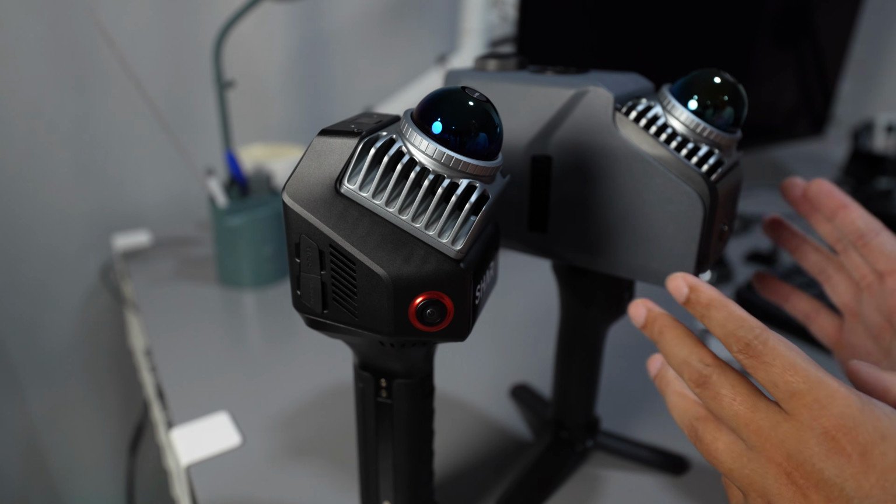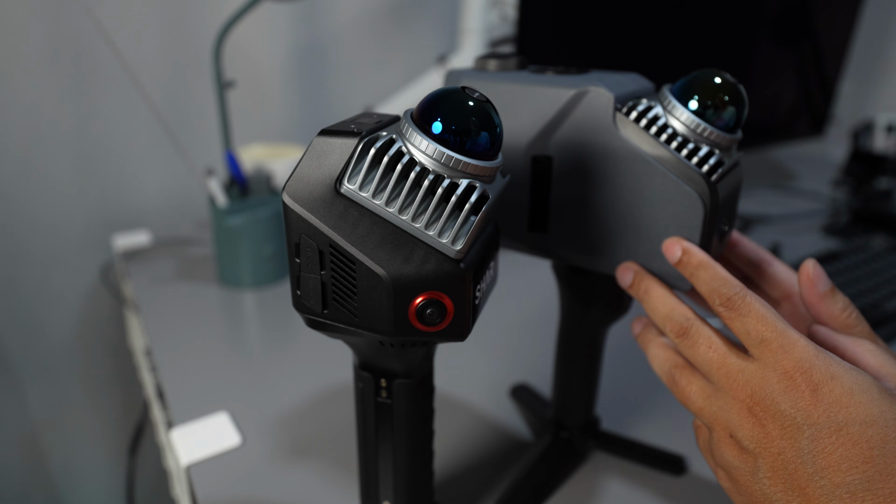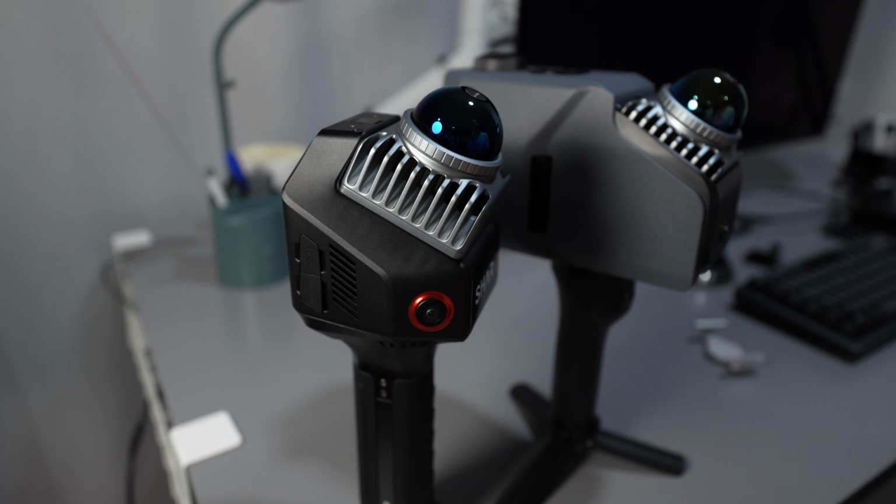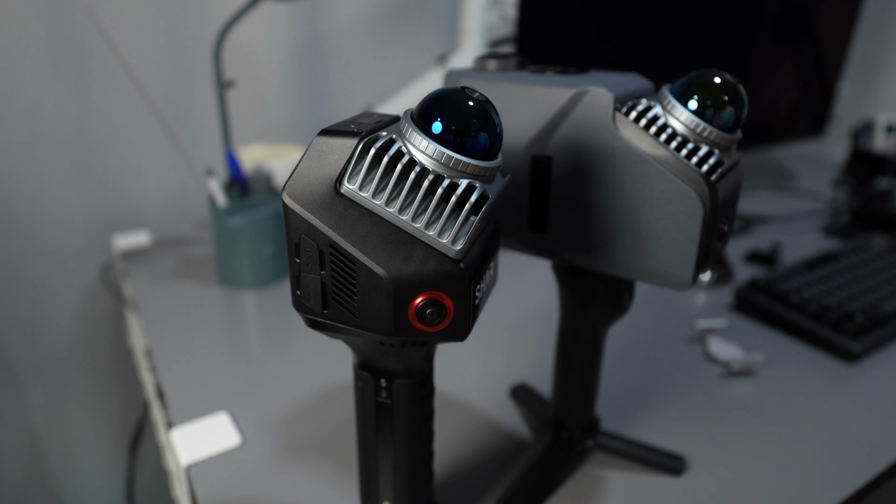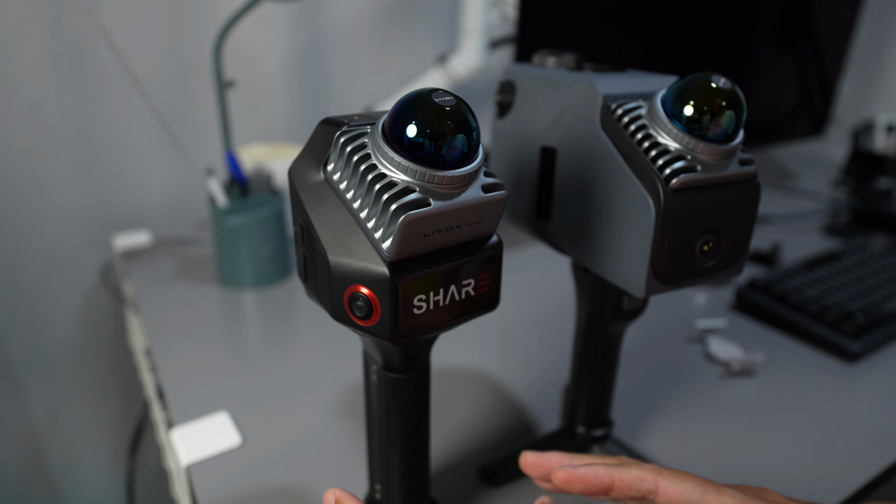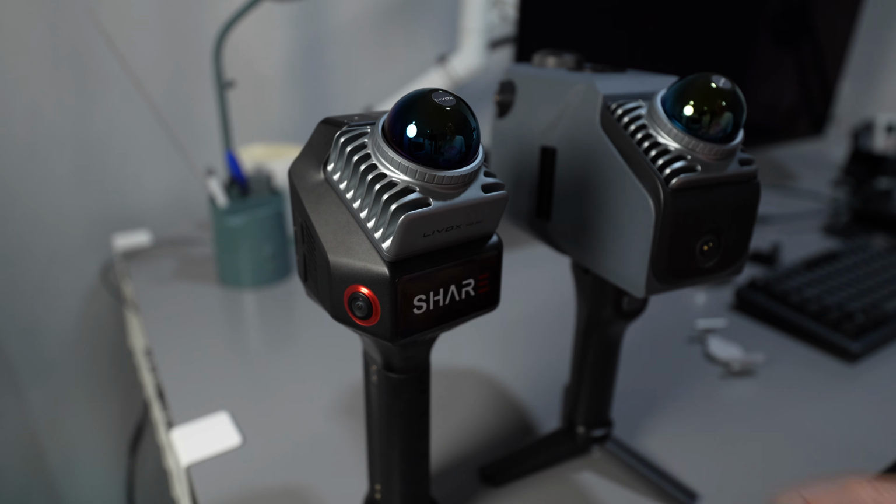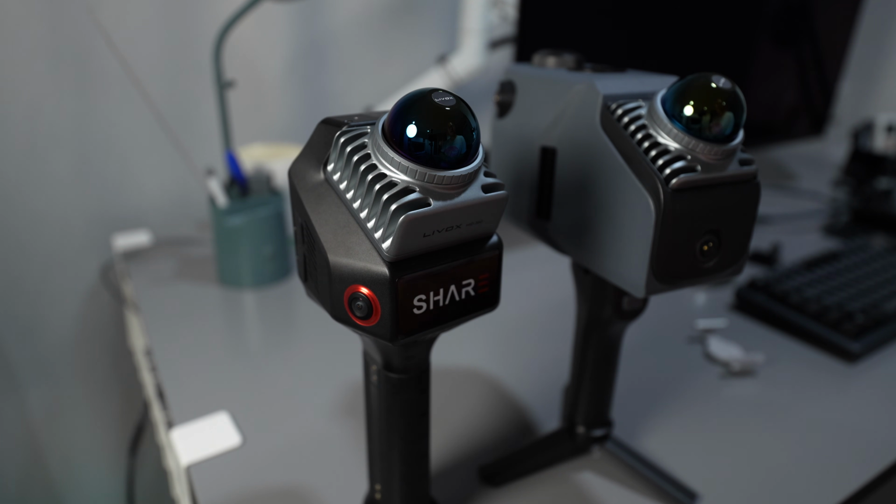I believe that if they commit to their software development, they can catch up with the chassis one. But for now, the gap between these two is quite large. So when 3DMakerPro or chassis one has new software and firmware updates, I will do a rematch to compare these two LiDAR scanners again.